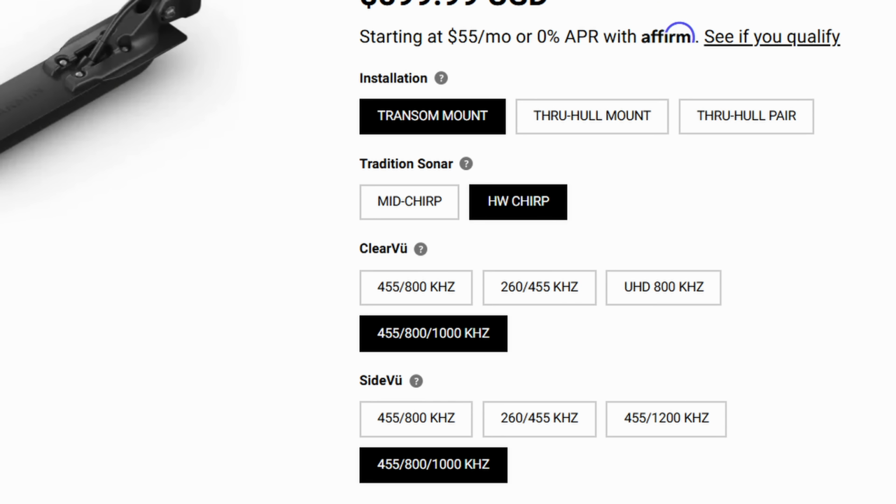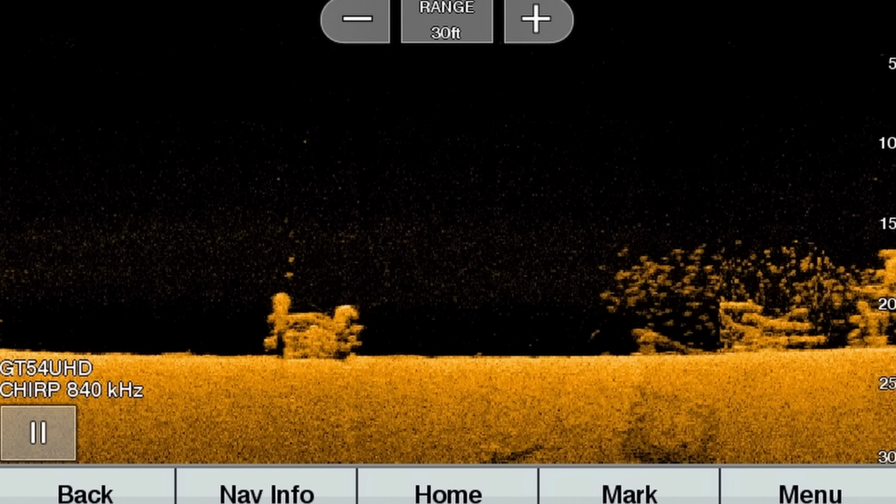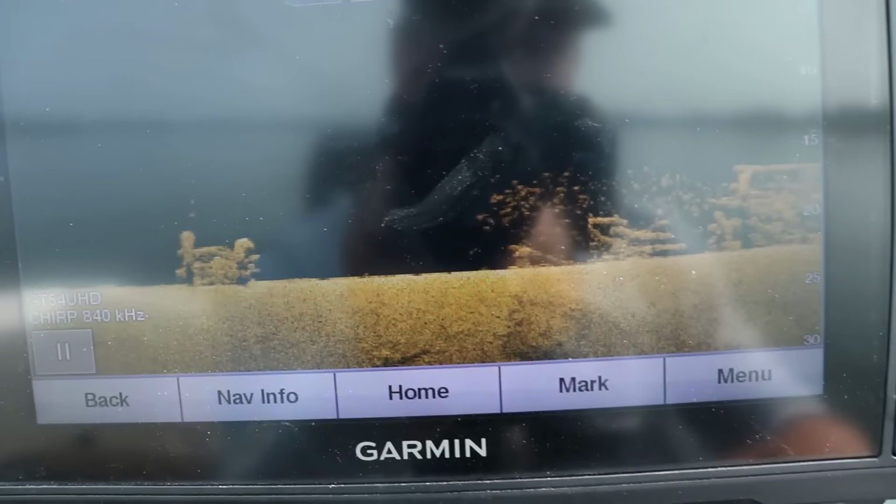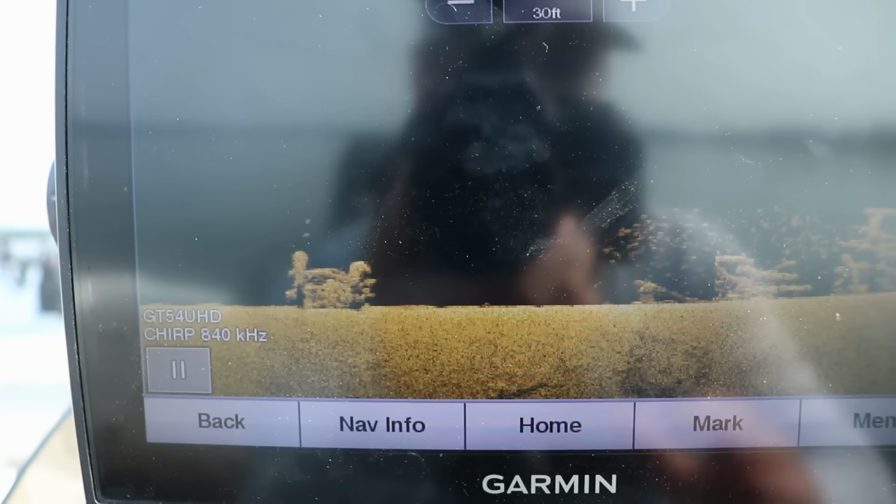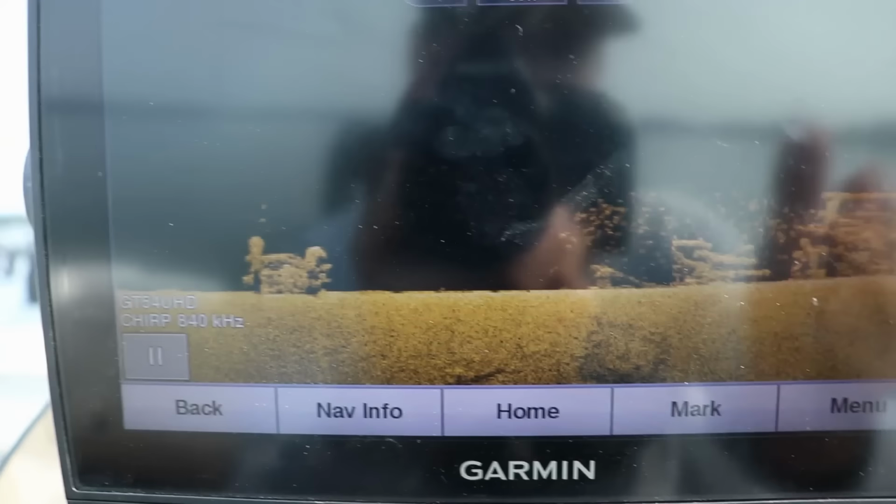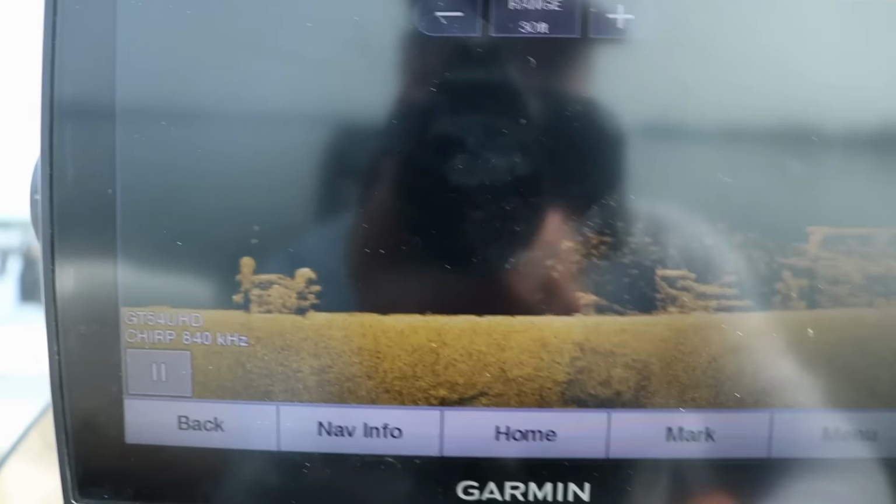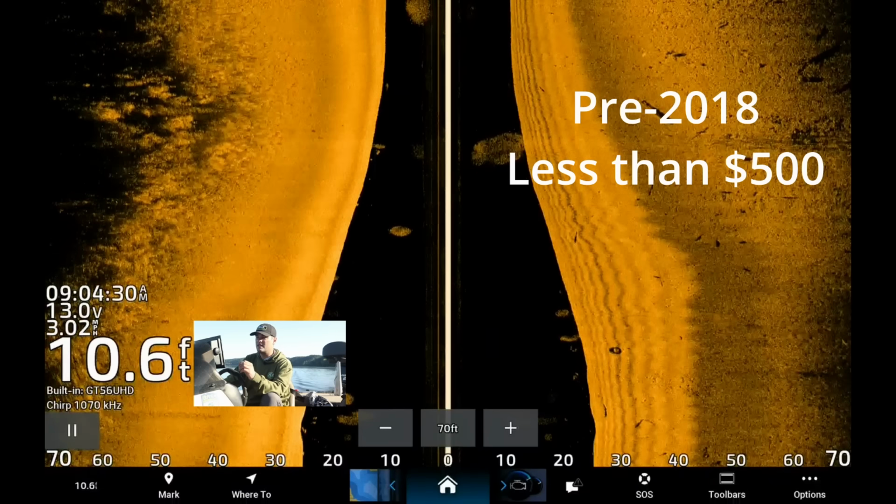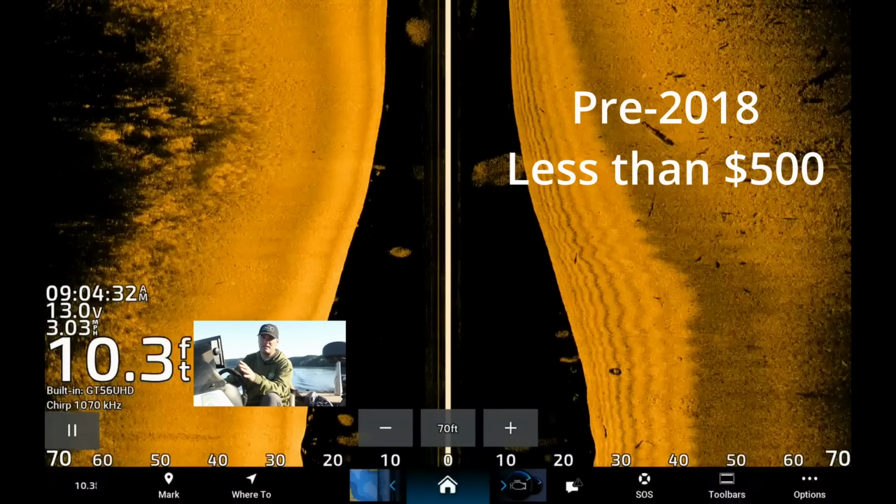Those units are probably pretty inexpensive right now on Facebook Marketplace and Craigslist. You can still, again, find brush piles, rock piles, and schools of fish with them. You've got to play around with the settings and tweak them a little bit. The screen quality on those units is typically going to be like 720p. So in that price point, I would say they shouldn't be more than $500, in my opinion.